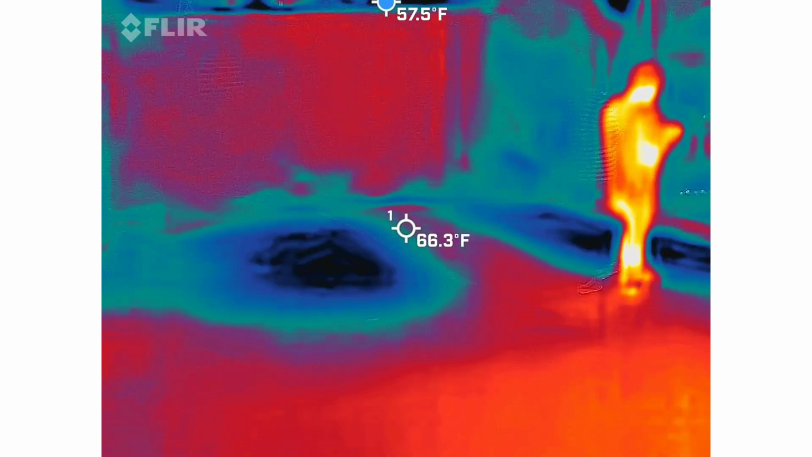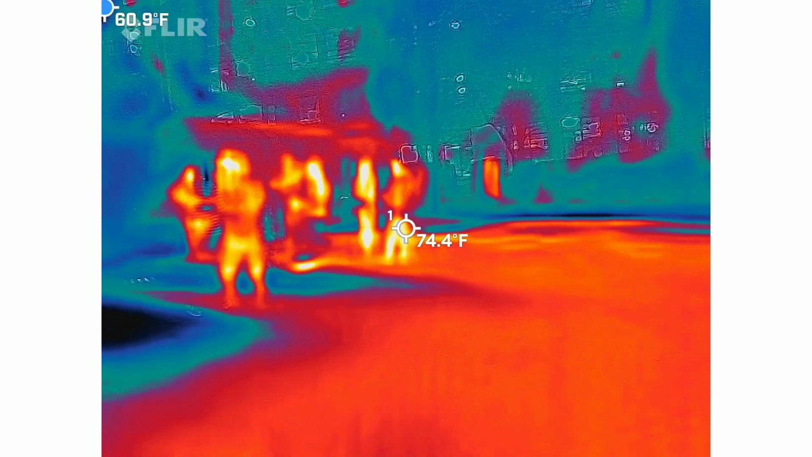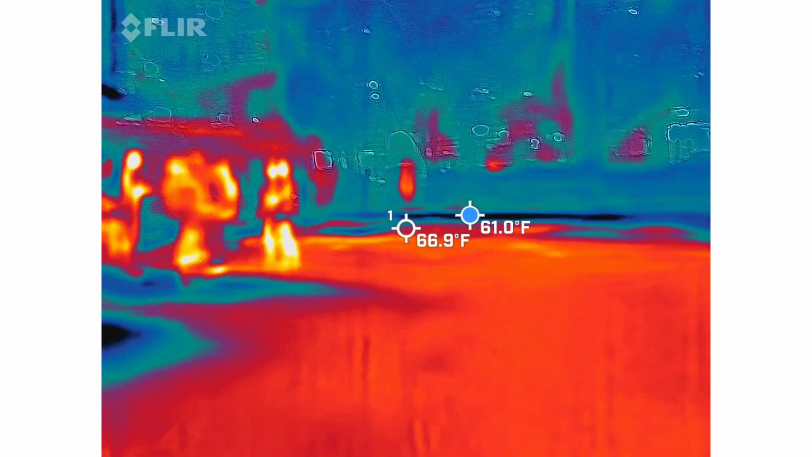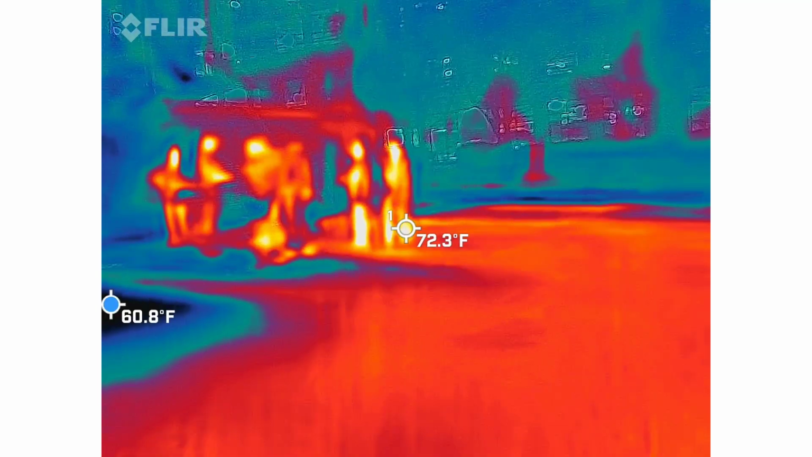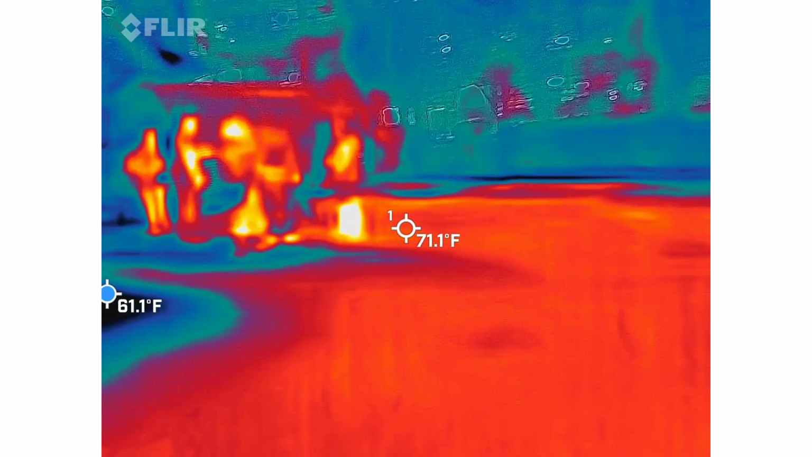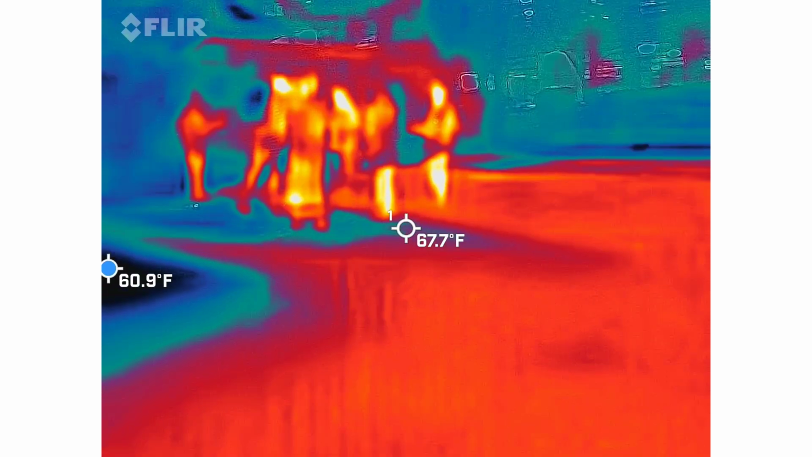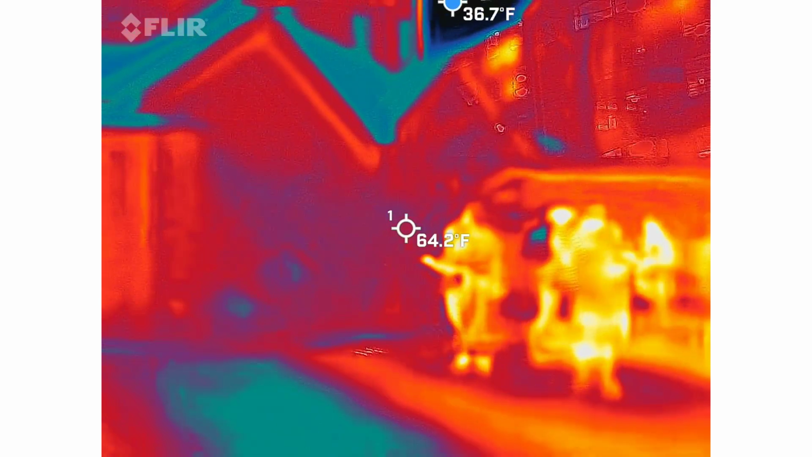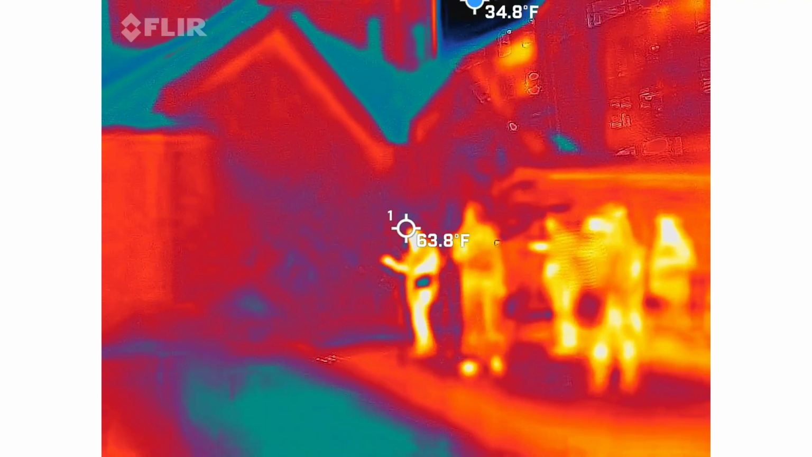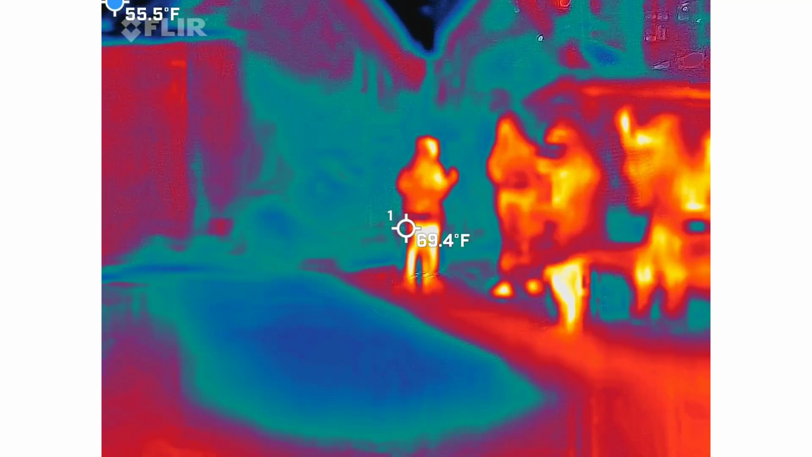He's looking at the booth like this now. It's like he's being disturbed. He doesn't like it. He doesn't like it. Say anything. So this is getting closer. He's right there, almost on top of him.